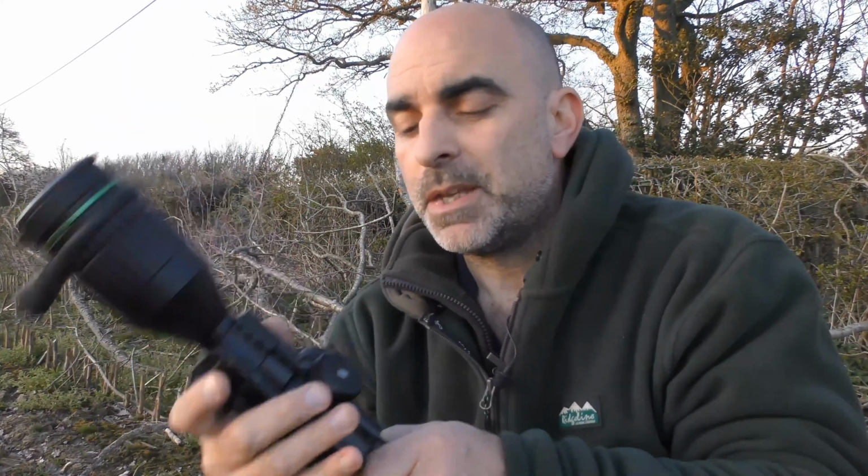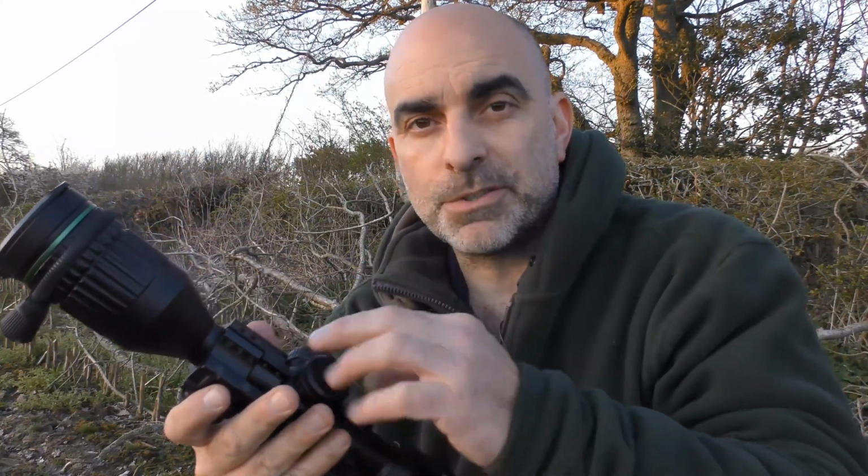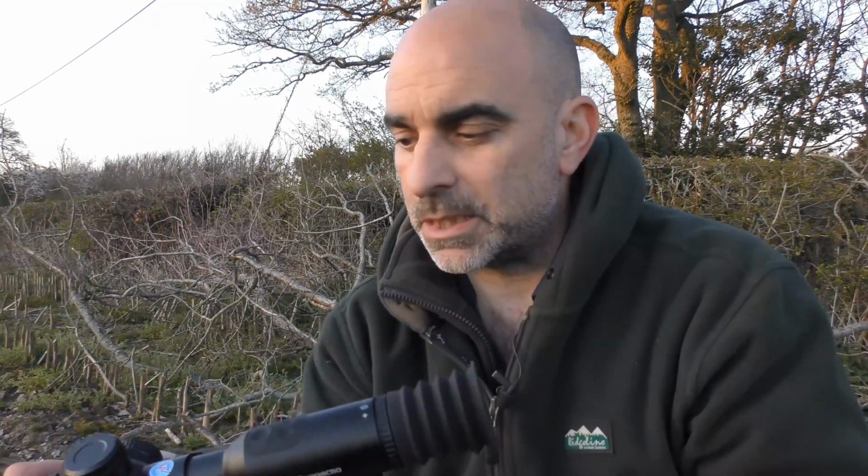So one thing I did find using this scope a fair bit was that when this is mounted on the rifle and you've got the rifle slung over your shoulder, me being a lefty, I tend to carry my rifle on the right hand side, and I found that I was constantly knocking that menu button in and adjusting all my settings and messing everything up basically, which obviously isn't a problem if you've got it in standby mode, but if you forget to put it in standby, as I did on a few occasions, then the next time I went to look through it I found I was halfway through the menu in a different language and God knows what else.